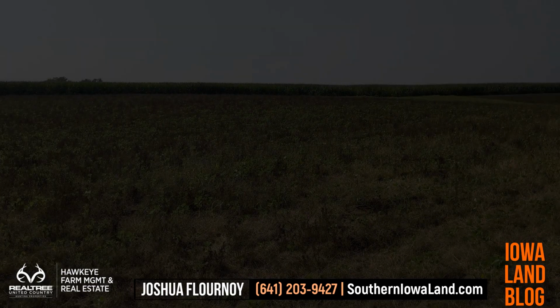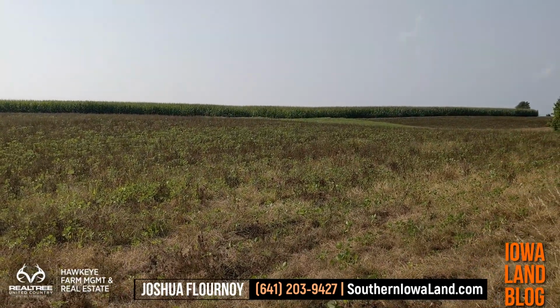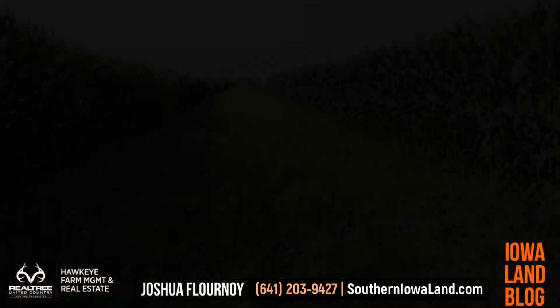But I don't think the ears are very well developed just yet, so I'm not sure how much attraction that is providing to the deer. But these beans right in front, I'm sure they're eating the heck out of those.